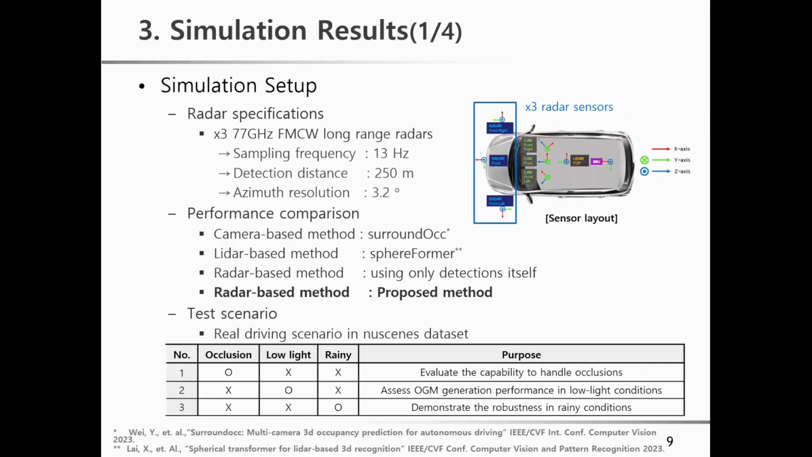The first scenario is to evaluate the capability to handle occlusions. The second is for the performance in low light conditions. And the third demonstrates the robustness of our method in rainy conditions.